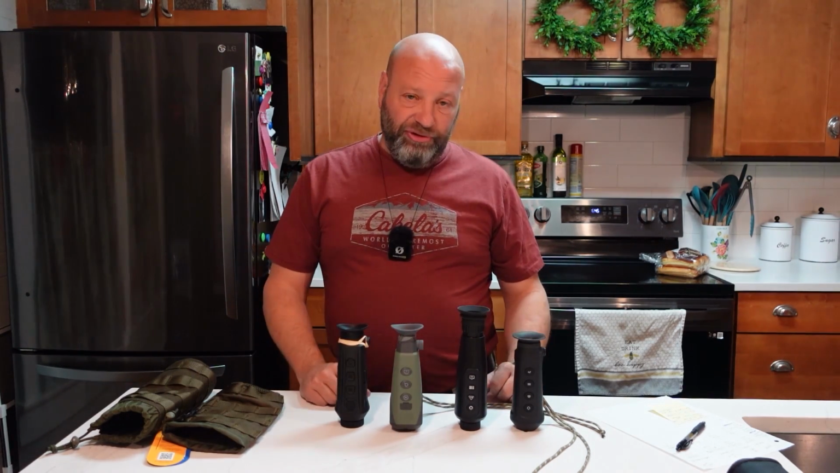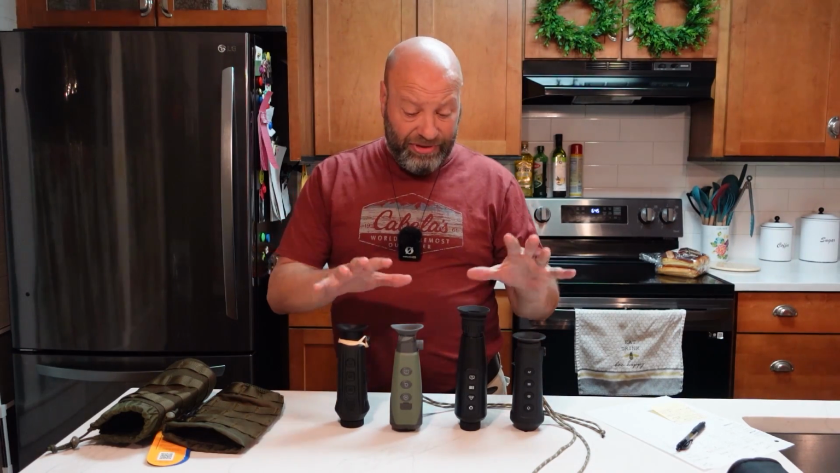Plus, there are so many other things you can do with these, especially around camp, in the woods. You can take them out and have fun with them. You can take your family out and scan with them at night or even during the day. There are amazing things you can do with these. I love the thermal aspect and the security aspect of it too.